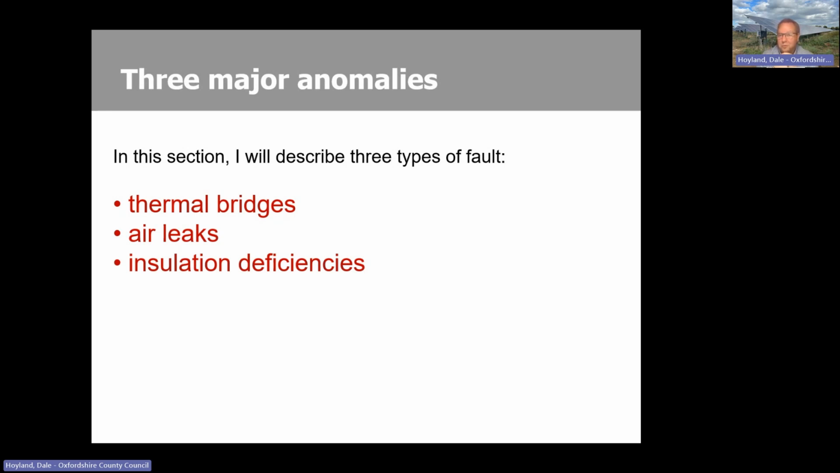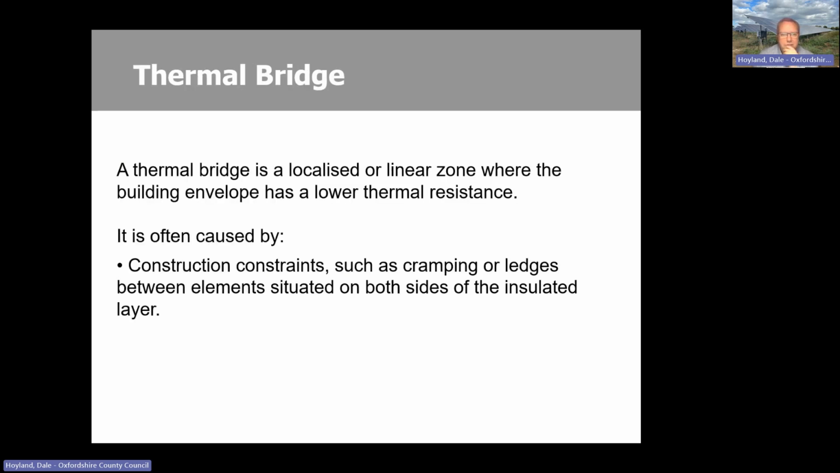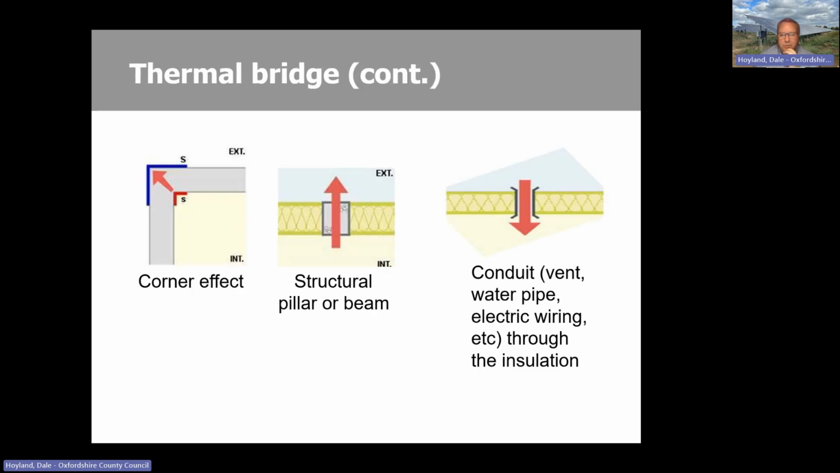Sometimes it's difficult to spot when you're going around in the dark, but you see a funny kind of pattern, and then when you speak to the homeowner, it's like, yeah, the window's cracked open, so well, of course it's losing heat. It's not a fault, it's an open window. But these are the three key causes of faults. So let's look at some detail in particular.